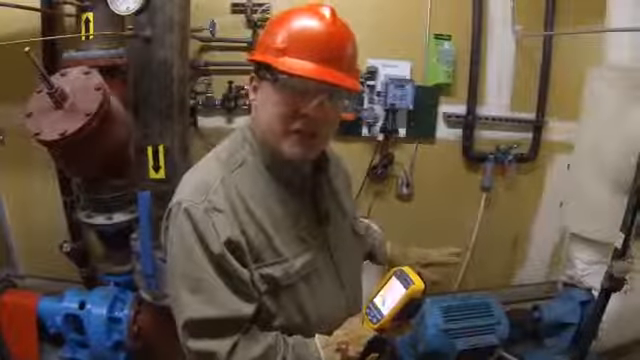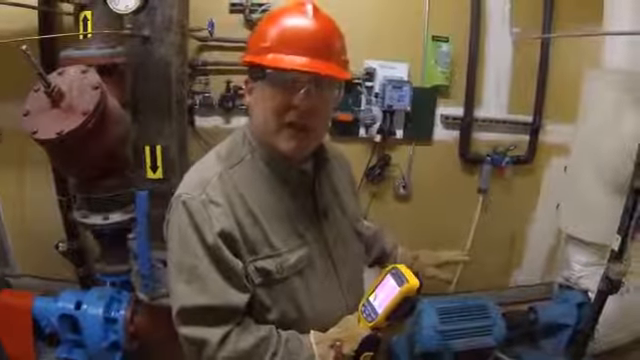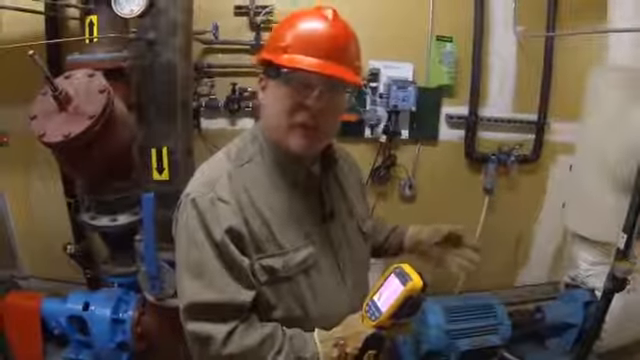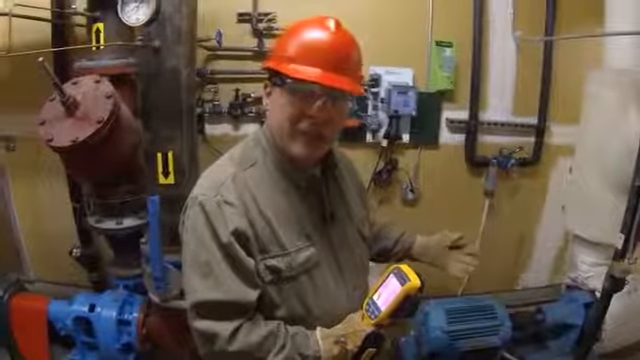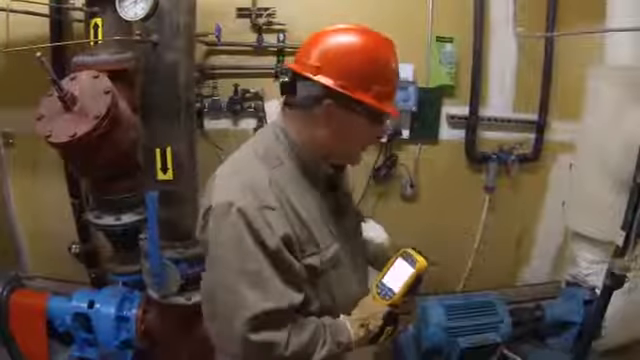Either one of these situations, the overall overheating or the localized overheating, can cause that motor to work a little bit harder than it needs to. It will draw more current in order to compensate for the problems that it has, and that will impact your bottom line and your energy usage.